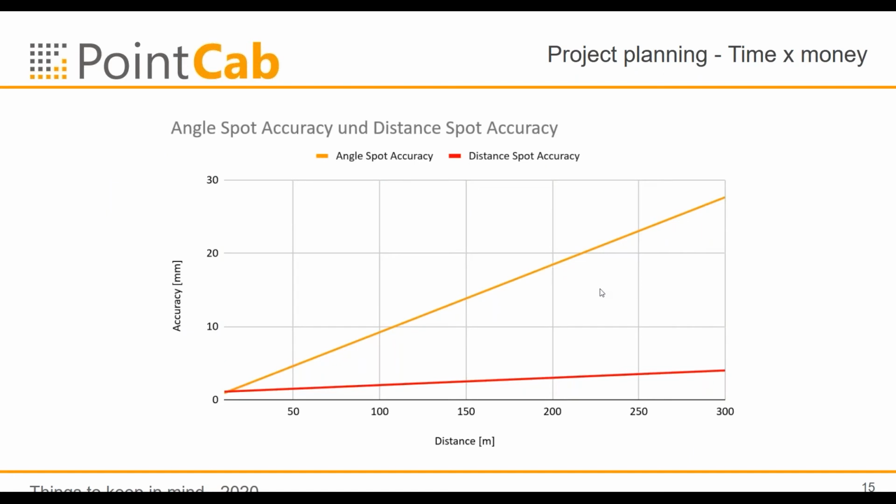So if you are in the outdoor field and you want to measure the distance of 2 points in one scan at a distance of 200 meters, then this distance measurement cannot be more accurate than 20 millimeter. You need to keep this in mind when you provide measurements from terrestrial laser scanning.